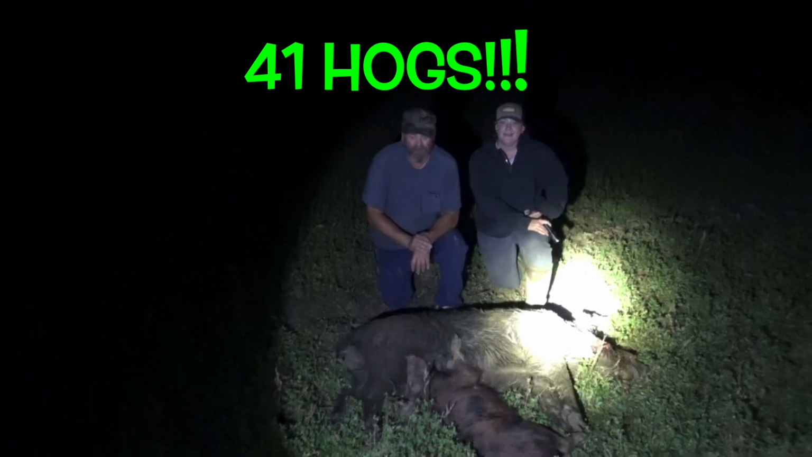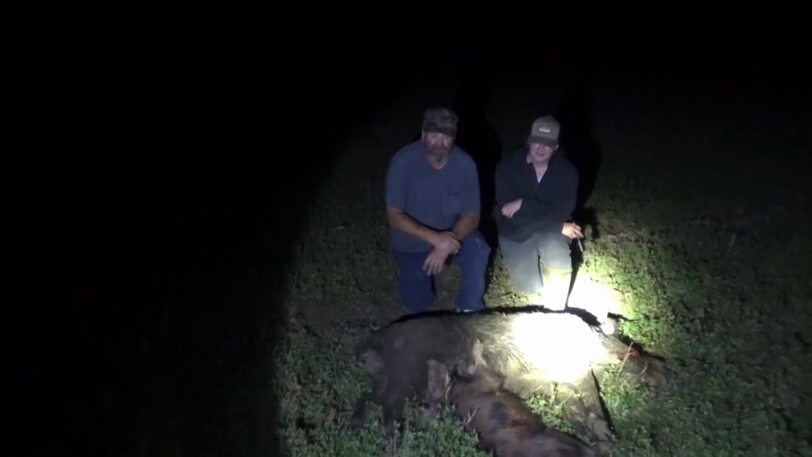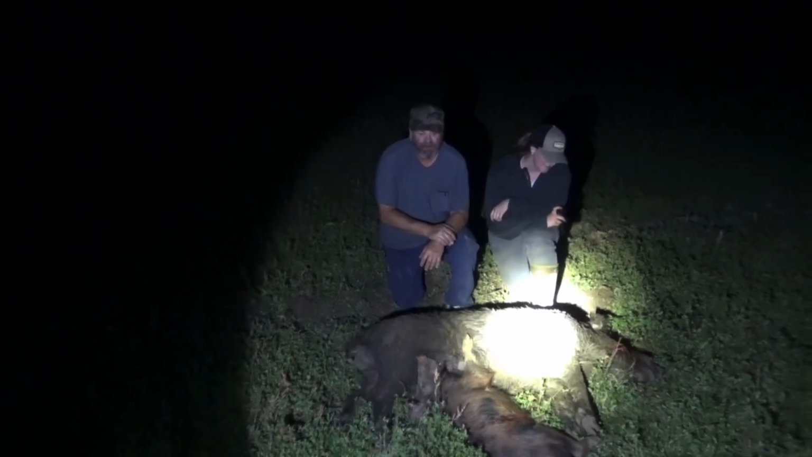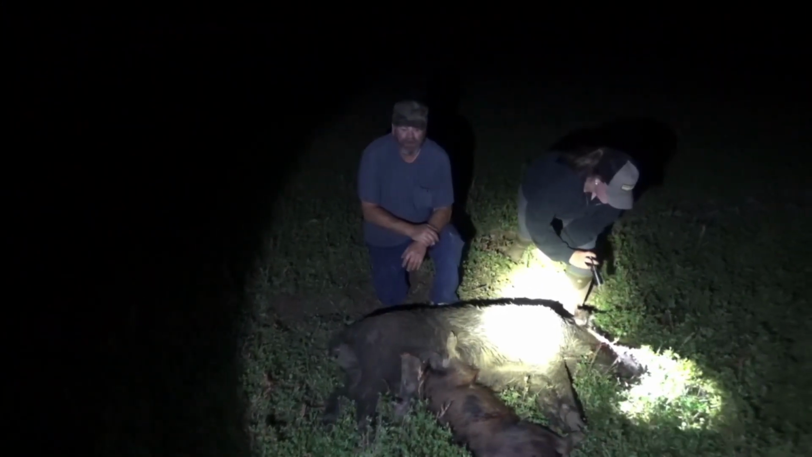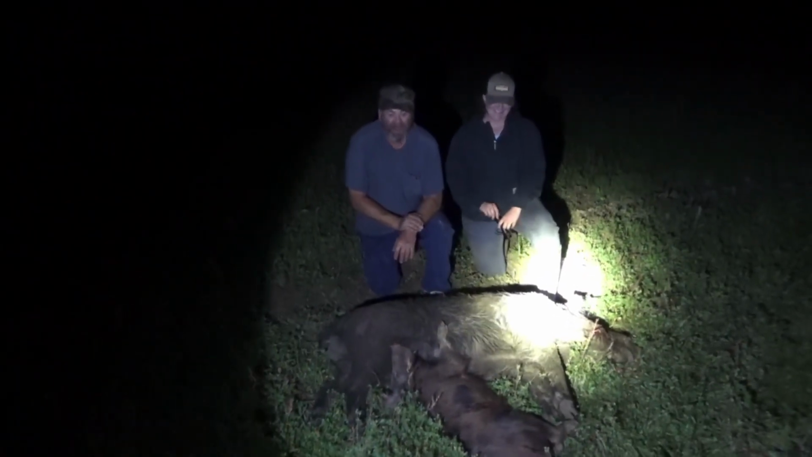I scanned the field, 41 came out. I told Emily, I said, get your stuff ready, they're out there. She said, I just scanned the field, there's no hogs. Well, the only question I got, where did they come from? They came from the horseshoe. And what's at the horseshoe? The horseshoe is where we set up a pig brig today. That's right. And somebody, we hunted.